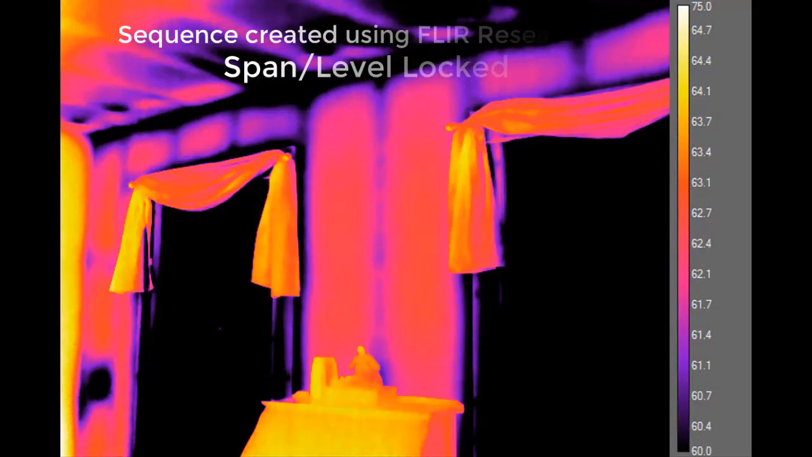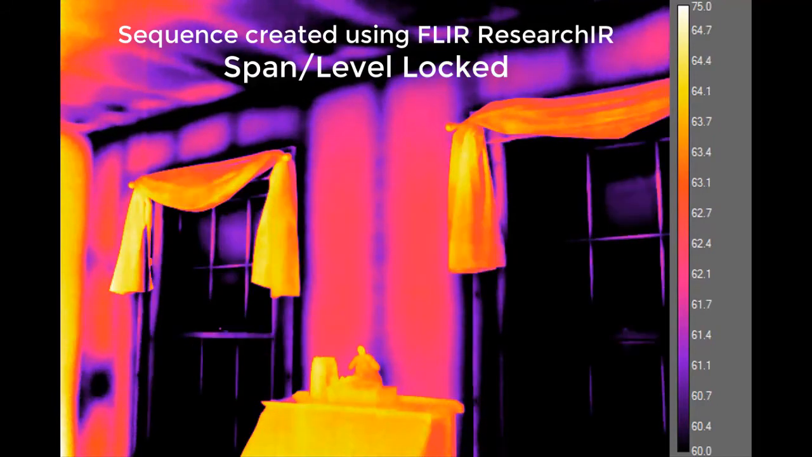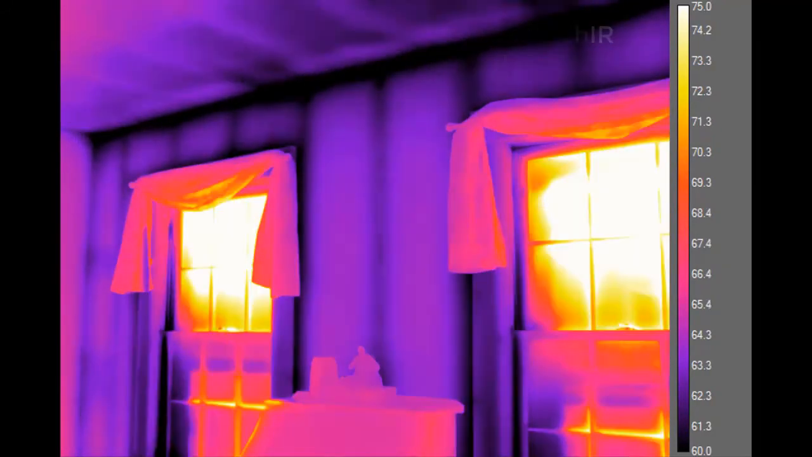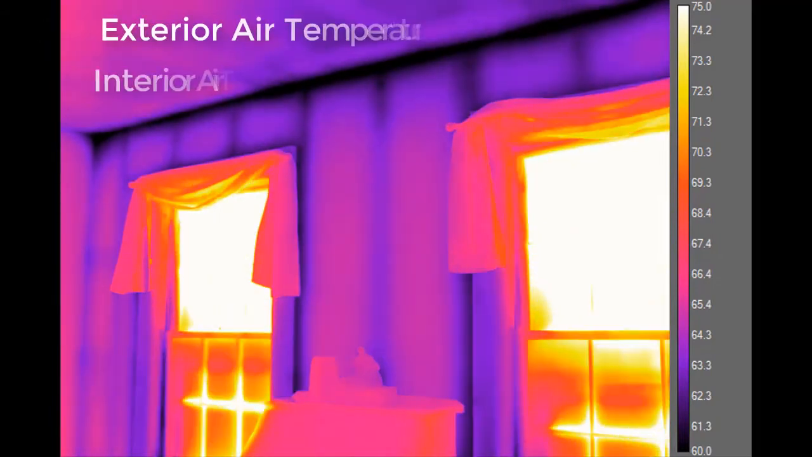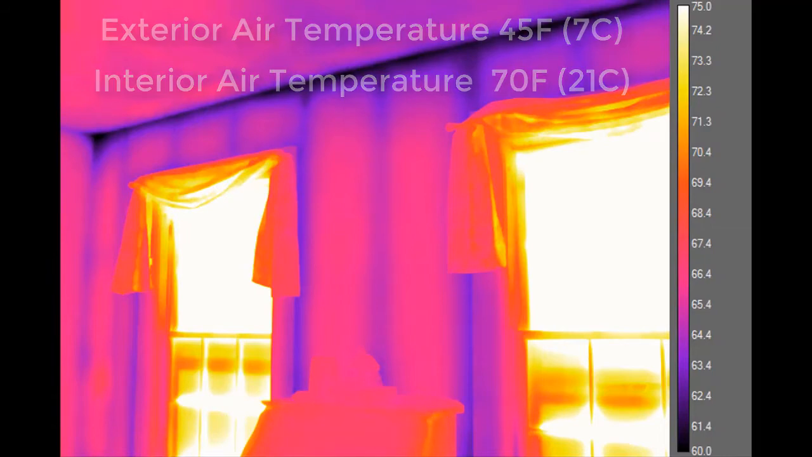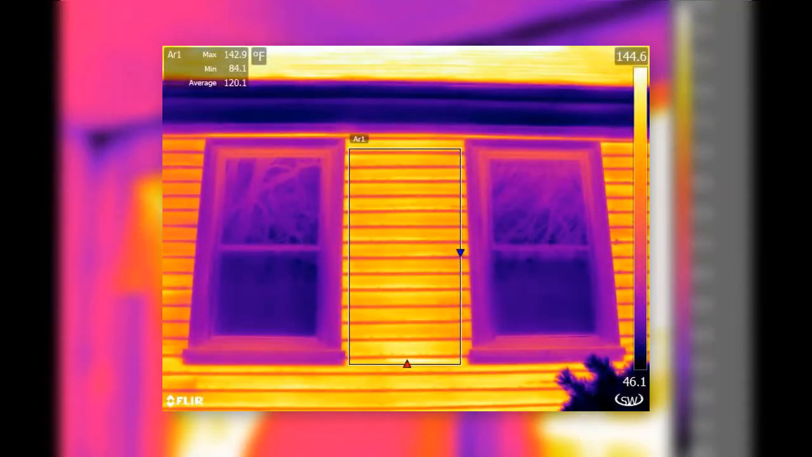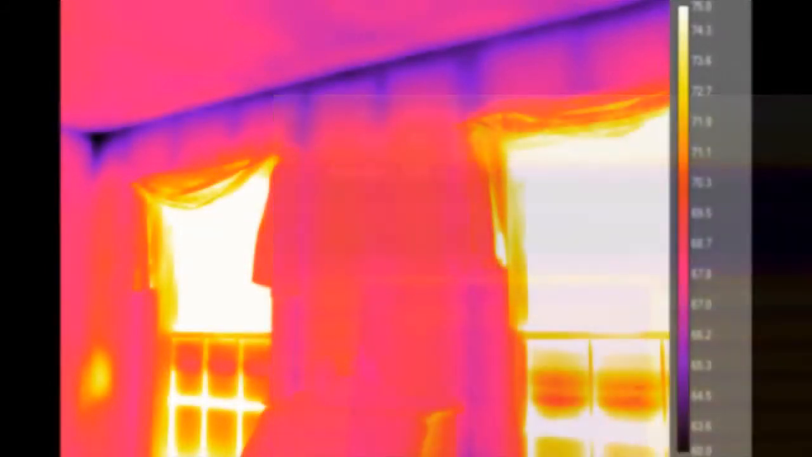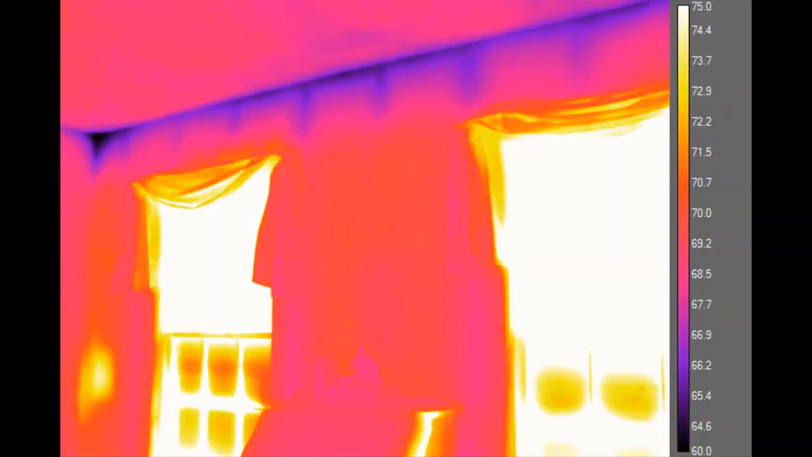As time moves forward towards midday, you'll notice that the windows begin to warm up as the sun hits the exterior wall. And even though the air temperature is about 45 degrees Fahrenheit, or 7 degrees Celsius at this point, around 2 o'clock in the afternoon, the outside wall surface temperature is averaging around 120 degrees Fahrenheit. That's 49 degrees Celsius. And that means conductive heat transfer is now in reverse.